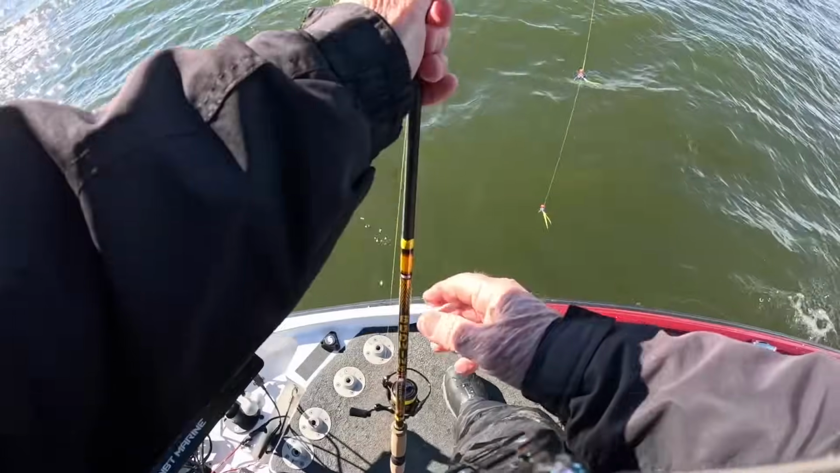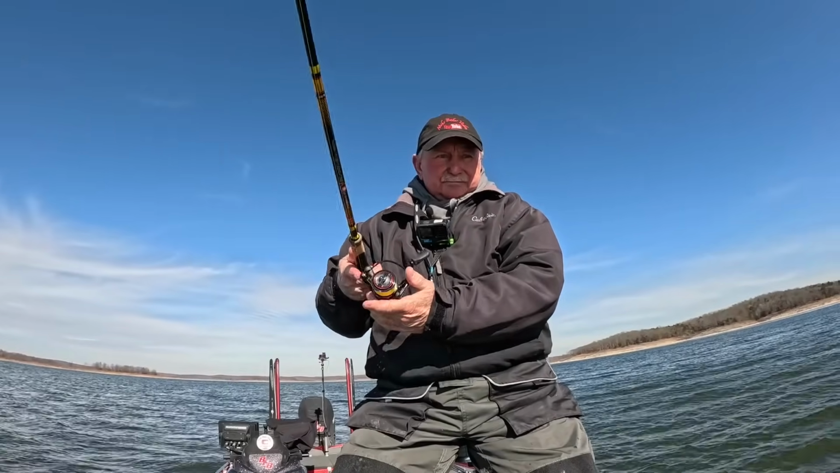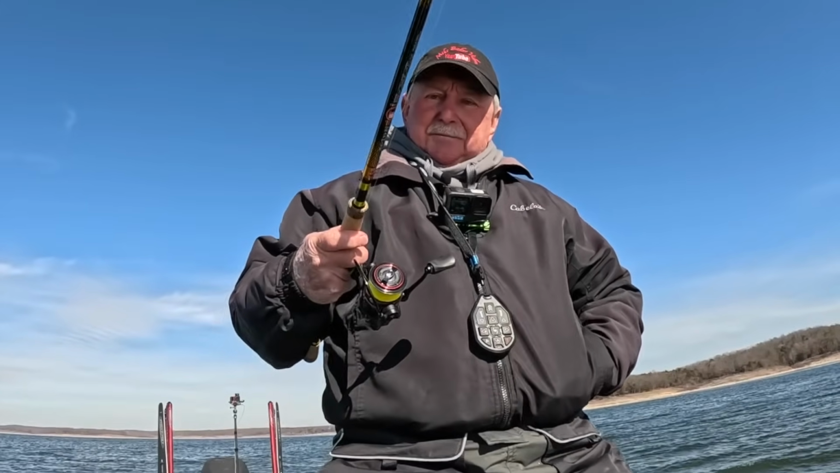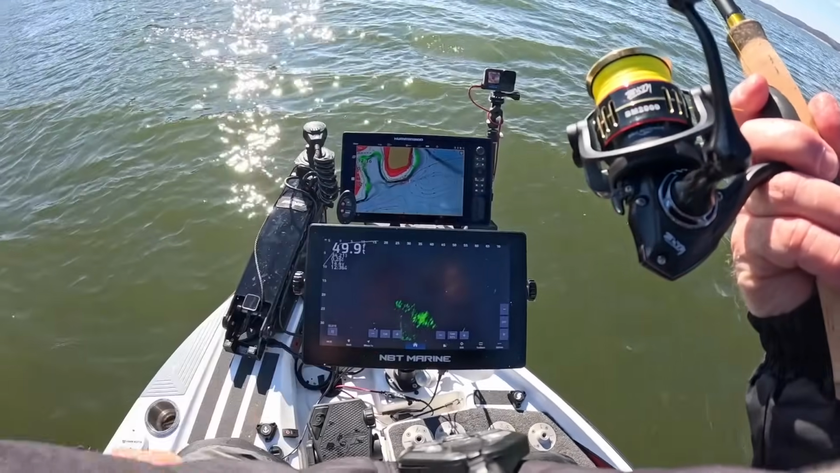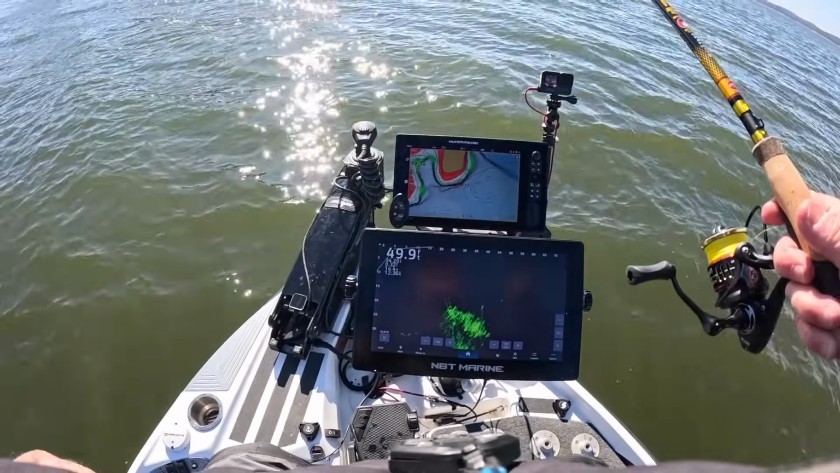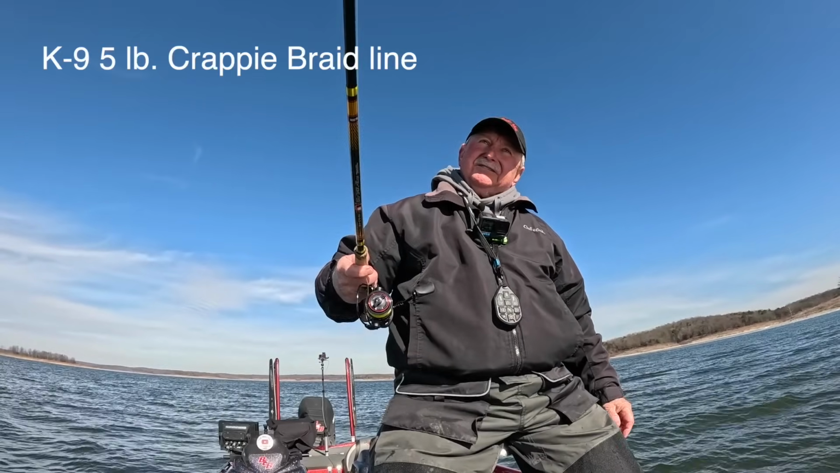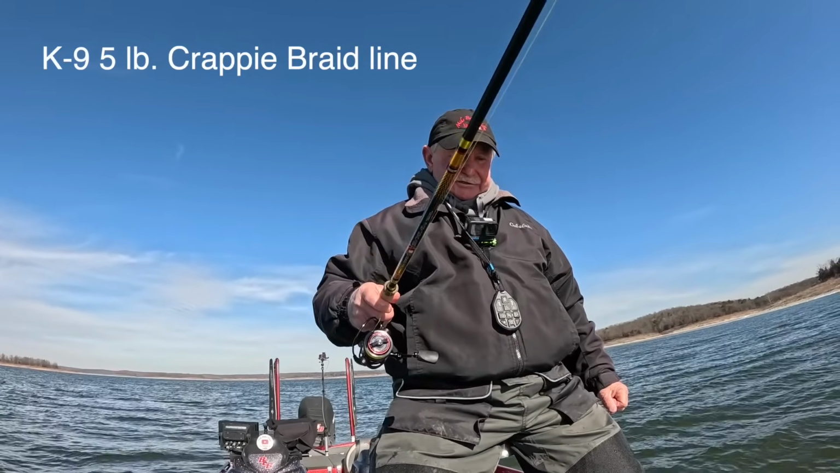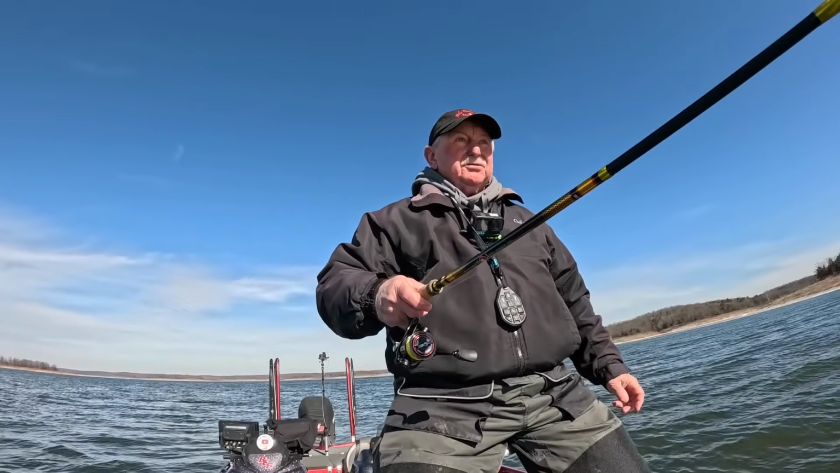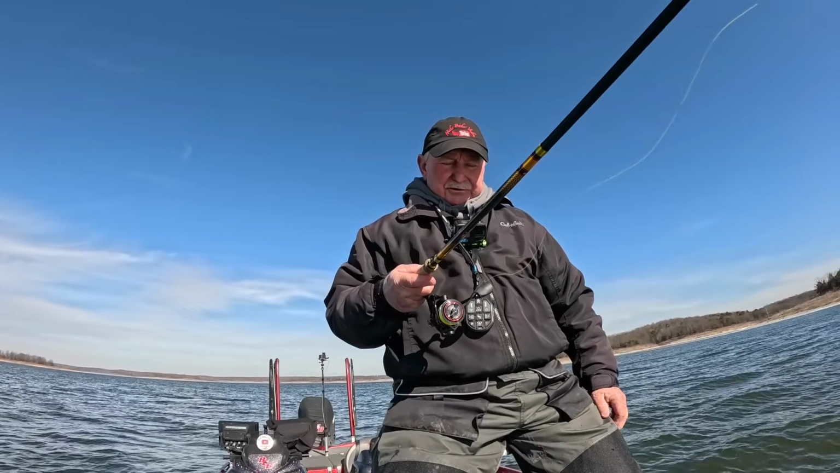All right. A few of them eating it. I got my B&M Godwin rod again. Like I say, on this one I've got that same B&M 2000 reel, and I've got that 5-pound high-vis crappie braid tied straight to the jigs. No fluorocarbon lead or anything. That don't seem to bother these fish at all.